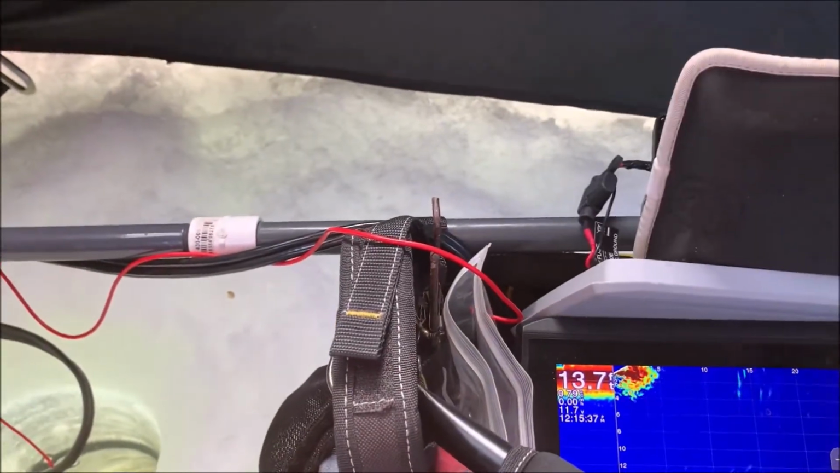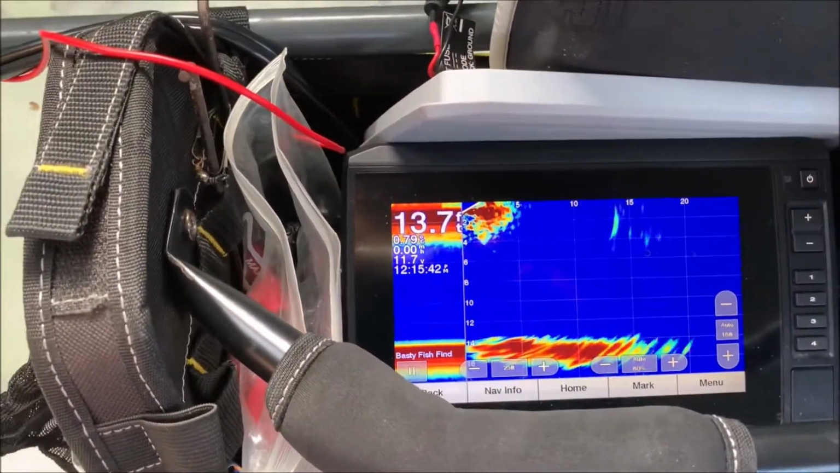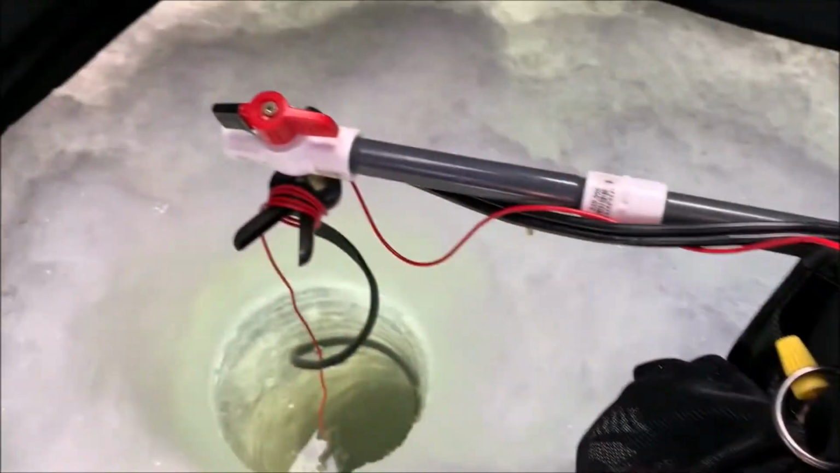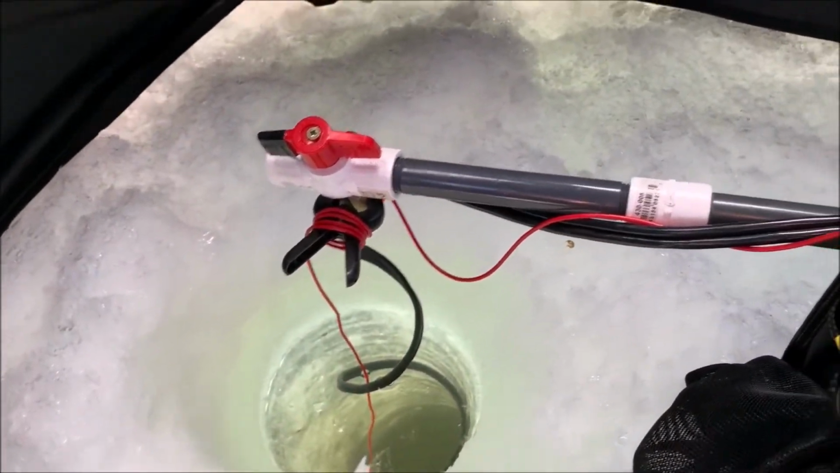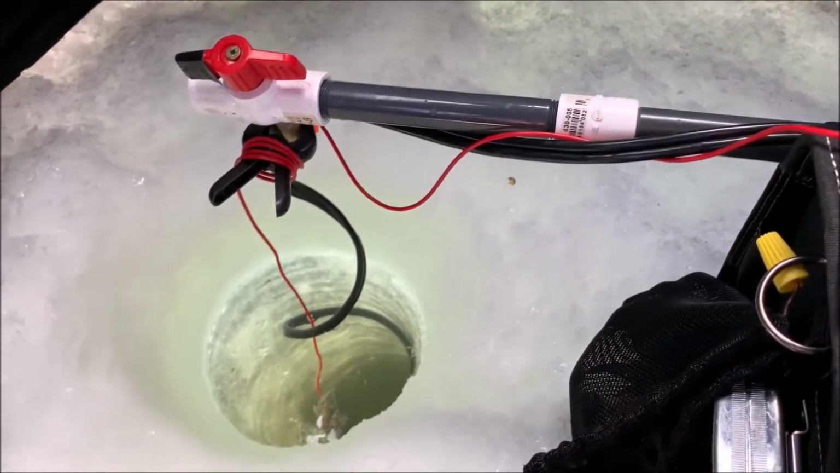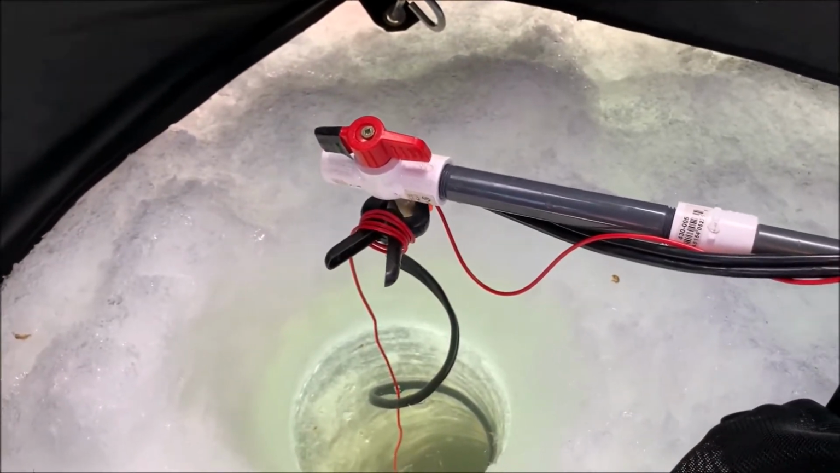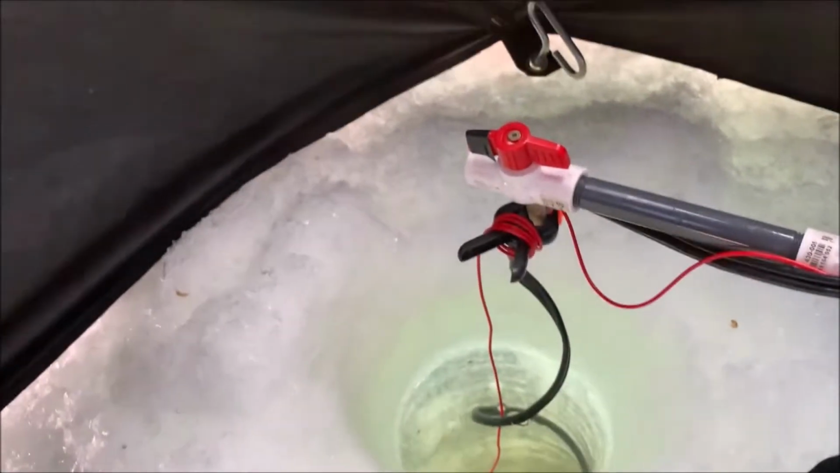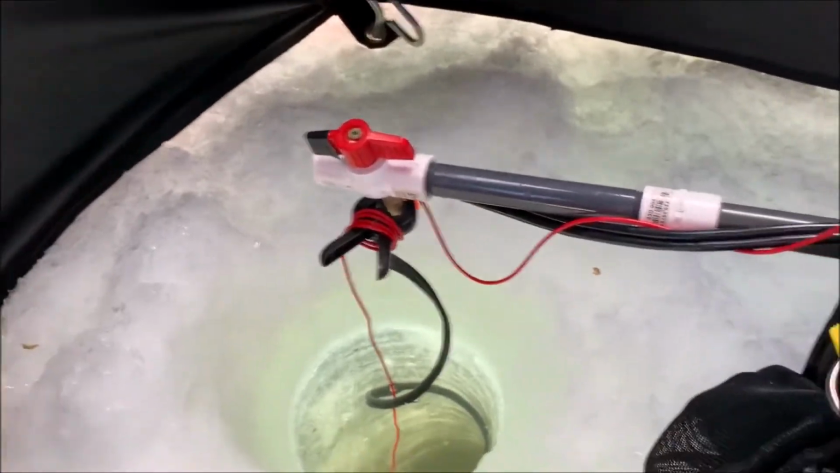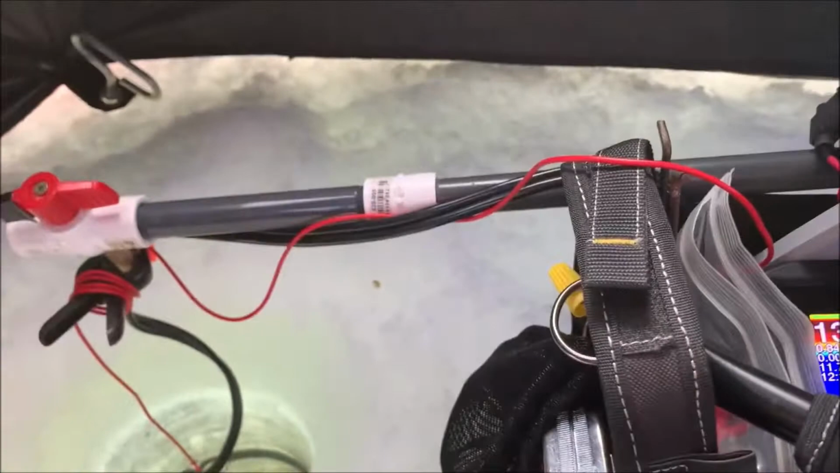It's not much heavier than a traditional fish finder. It is a little bit because you got the screen set up. But the batteries are no heavier, the transducer is no heavier, this plastic is maybe a little bit heavier. But the overall setup is very similar to a traditional fish finder setup, but you get the benefit of the Panoptix. Anyways, just want to go over this setup for people to see.